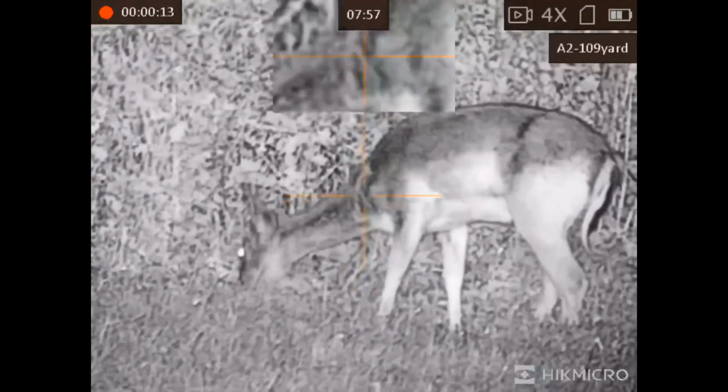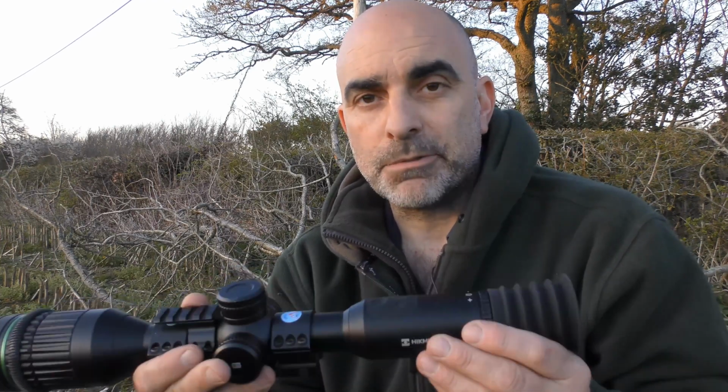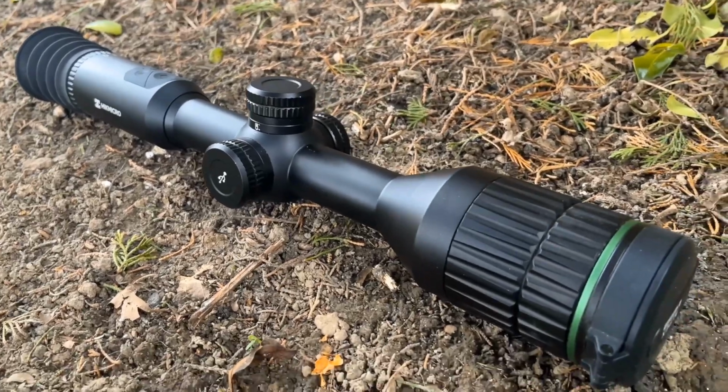So that's that little scope. Again, nicely made scope. You've got very good customer service with HikMicro. They've got a base here in England with technicians and that here, so if you have any problems with it you don't have to send it away.